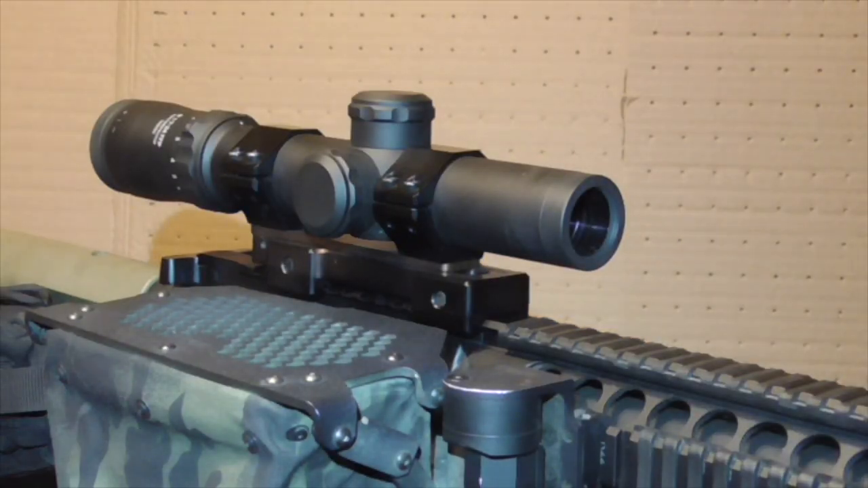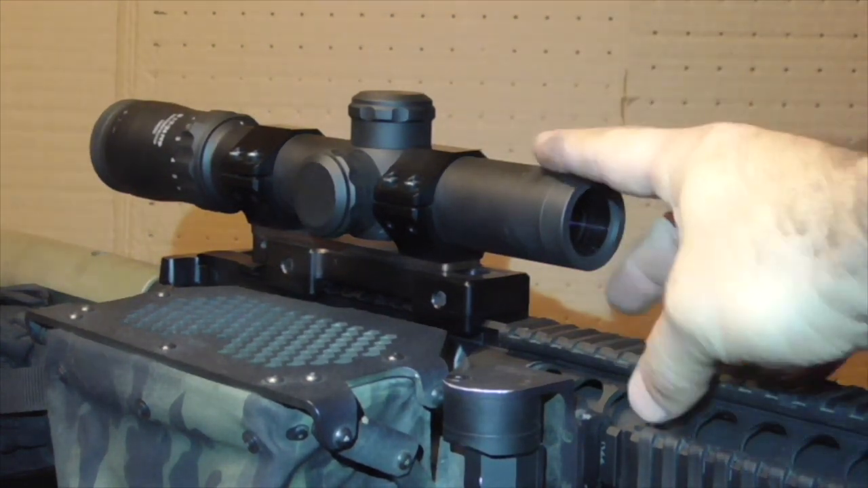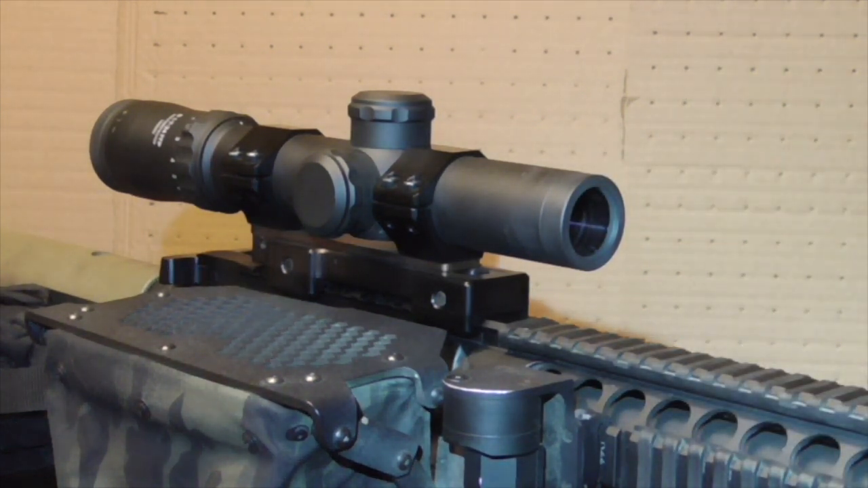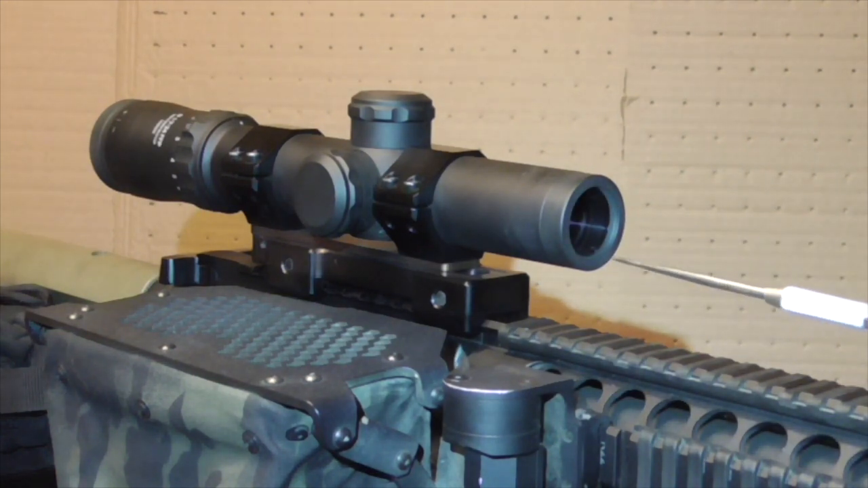Alright, let's shine a little better light on here. So what Boris was explaining is the robust build of this particular daytime optic. A couple different characteristics to point out here. The actual wall thickness of the scope itself, it's very thick.